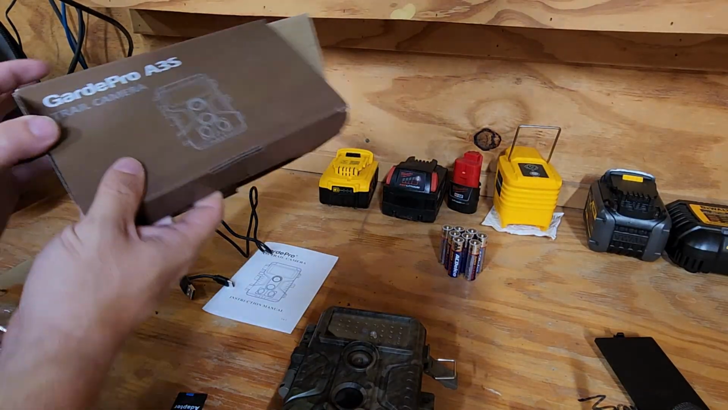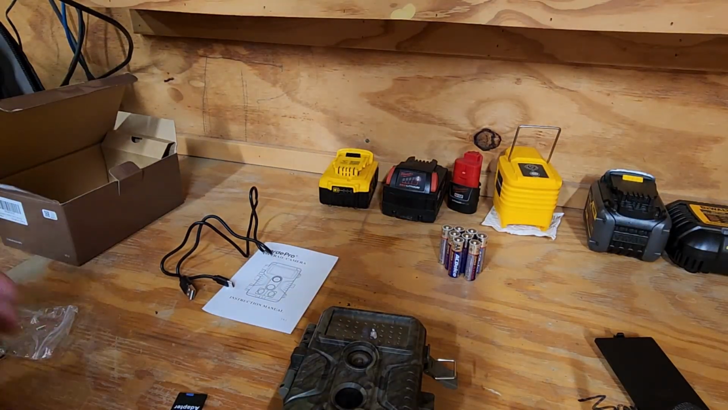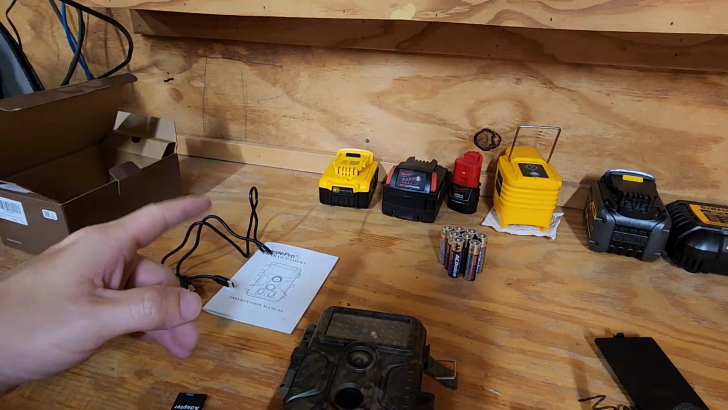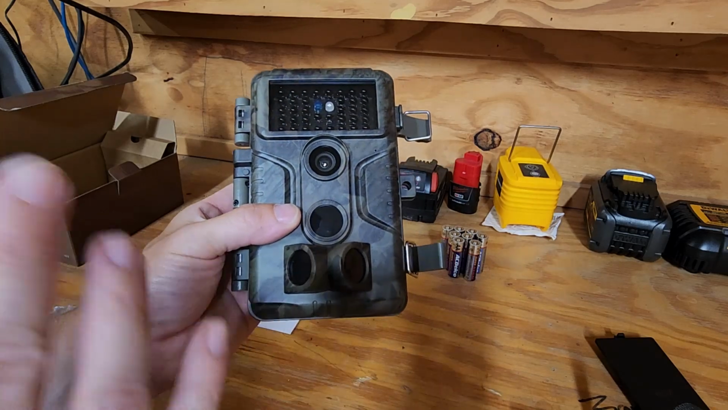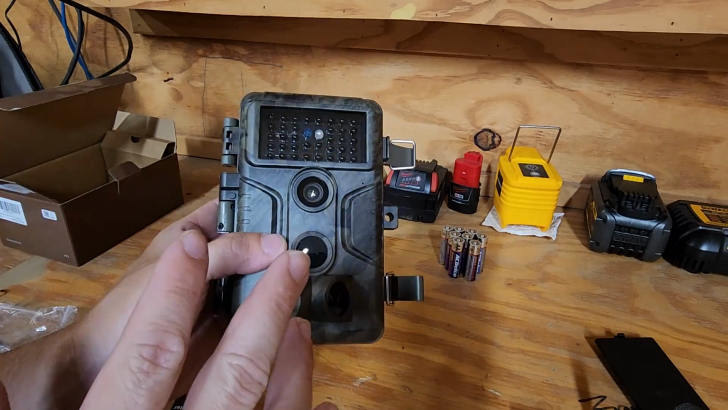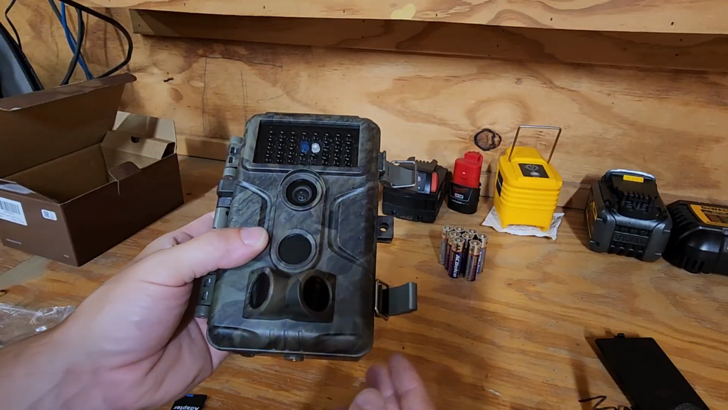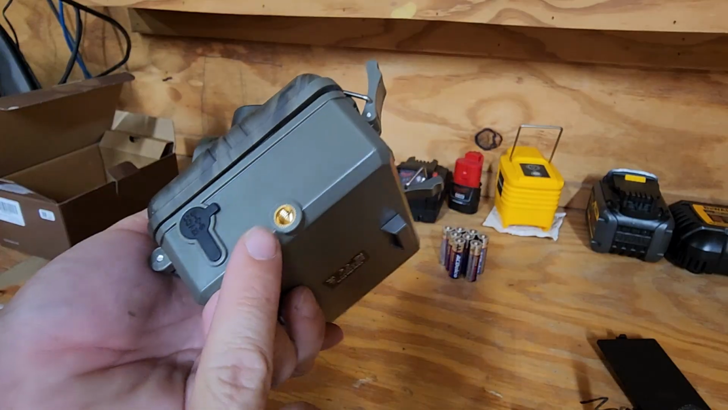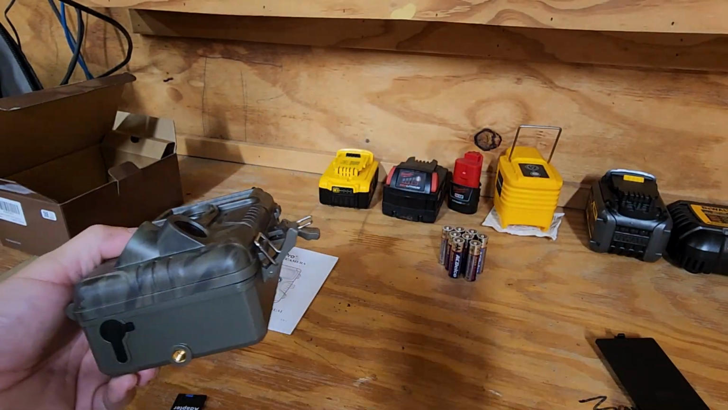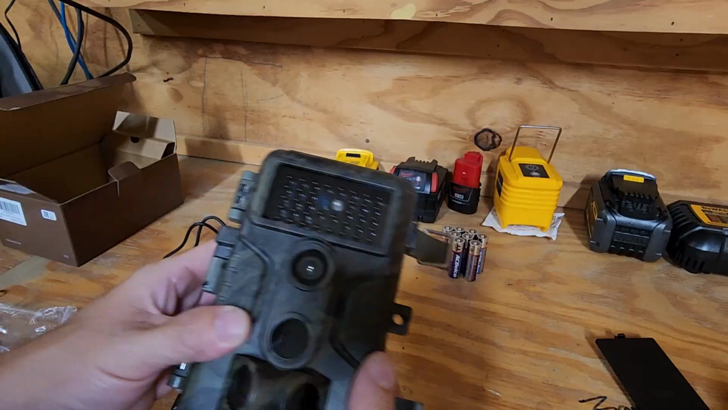Now first up, this is model A3S, and a couple of important things to point out. For the most part, it is what you would expect out of the trail camera. You have your motion sensors. It has night vision, so it'll trigger and record. Records video, takes pictures. And we have a tripod mount. That's a 1/4 thread mount if you want to do it that way. Or it comes with this strap so you can wrap it around a tree and hold it on like that.